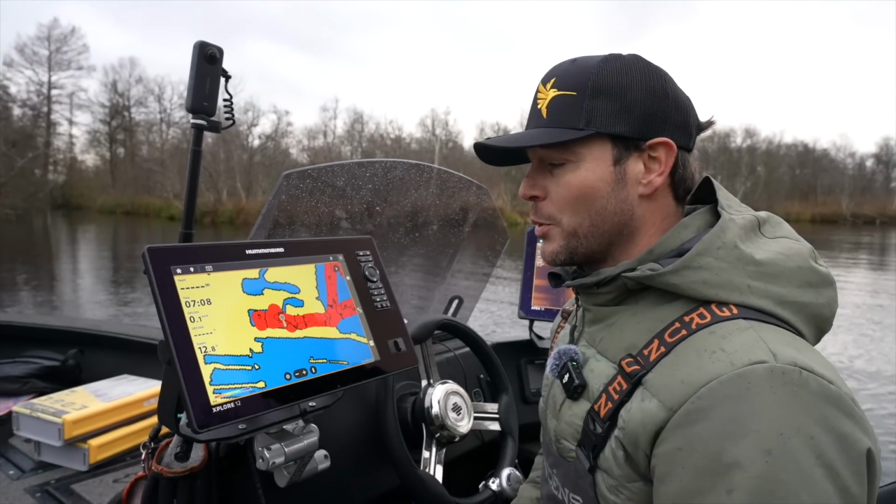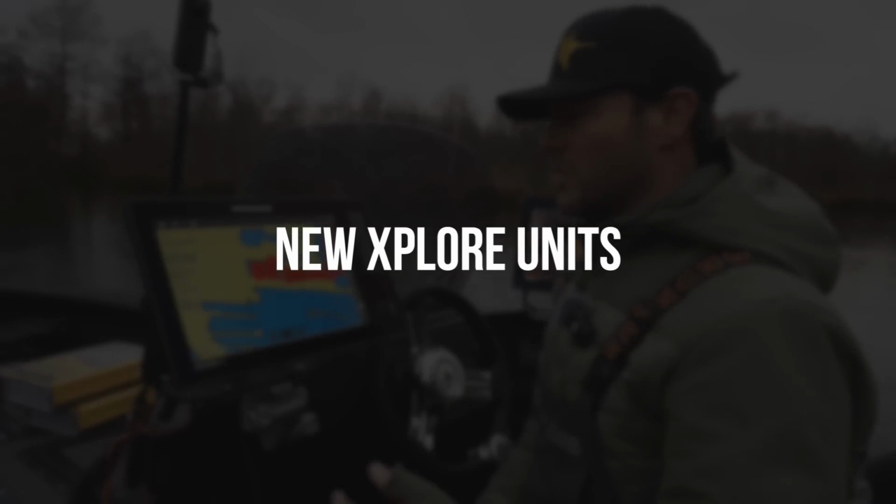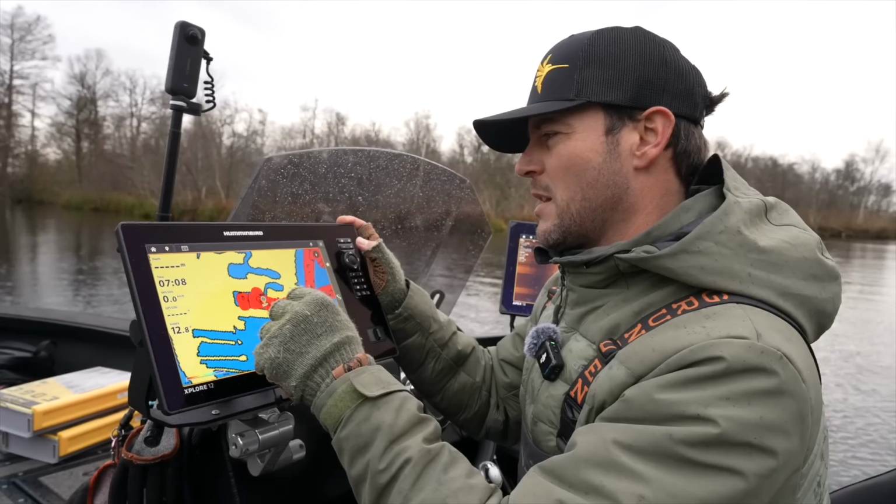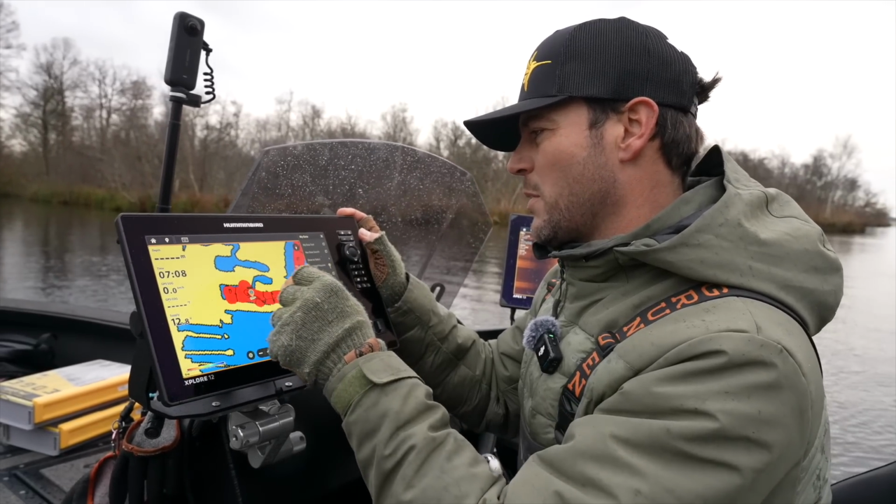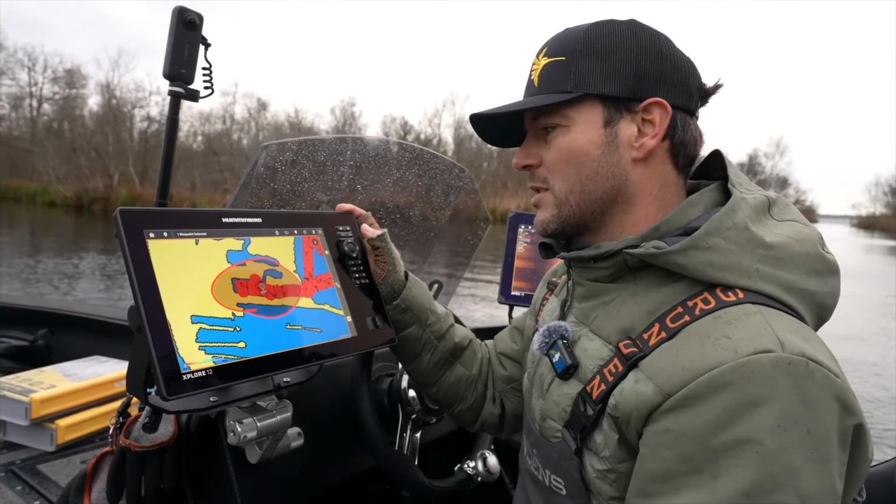So one thing I noticed with the new Xplore units is that it's fast, it's responsive, especially when you zoom in and out. I think that's something most users noticed in the past, that it could get a bit laggy at some points. I think the waypoint management system was, oh yeah, draw to select. So you can draw and then it selects waypoints.